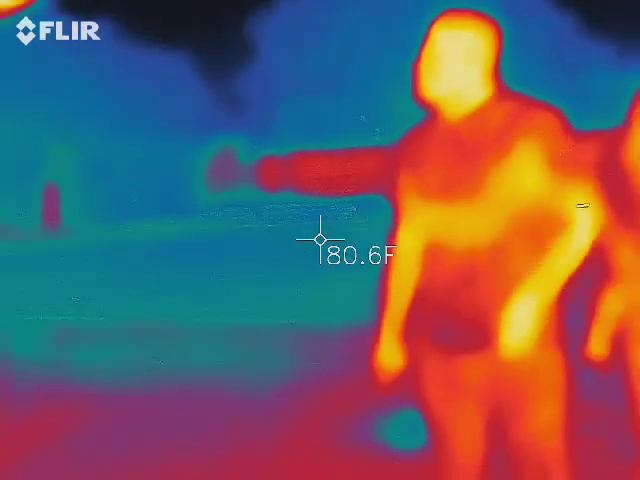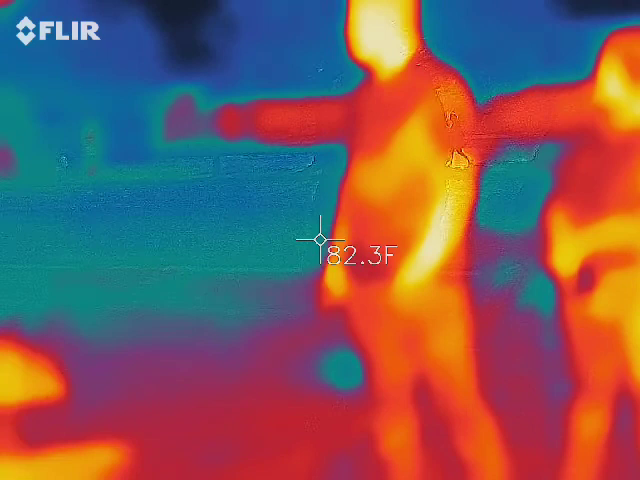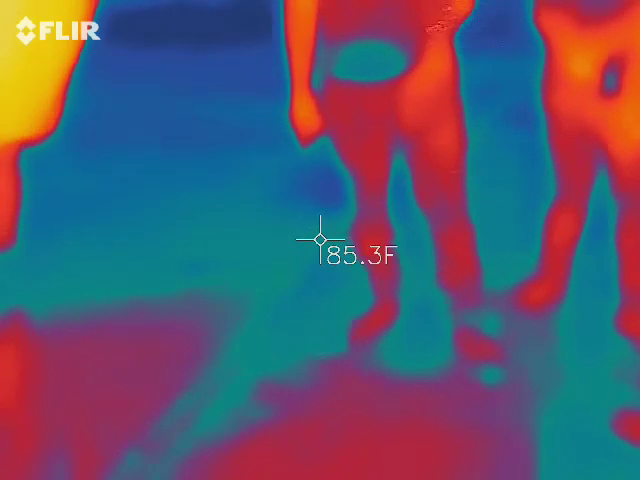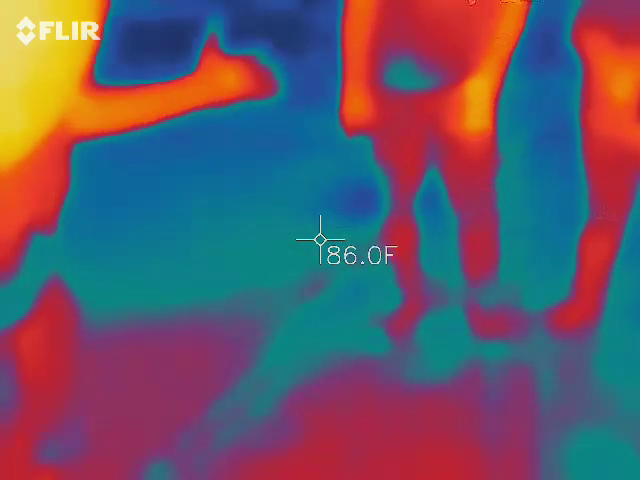Now this is a relatively new gadget for me too. I've only been using this for about 2 weeks, and I have caught some orbs. You also have to keep in mind, it cannot see through glass. It's a thermal imaging camera. So, questions, comments on the gadgets we all have.